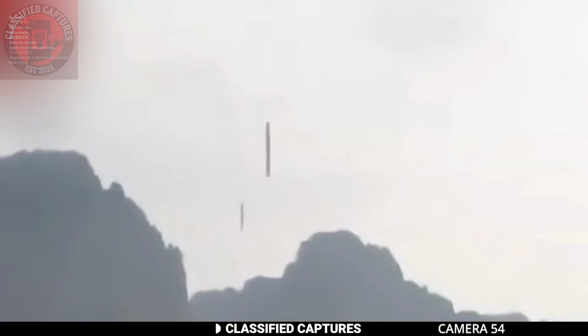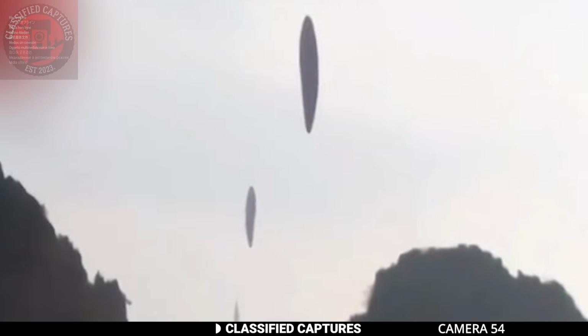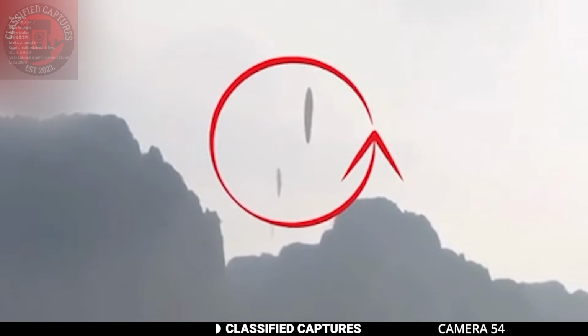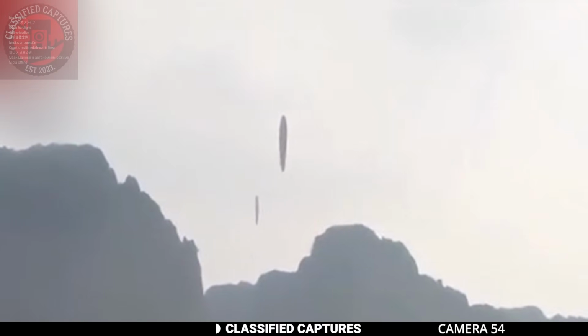A few months ago, a man was outside when he noticed something strange in the sky. There were 3 odd-looking objects just hovering up there. No one was able to figure out exactly what they were, but that's not even the most bizarre part. These objects appeared to be rotating slowly, almost as if they were surveying the area.